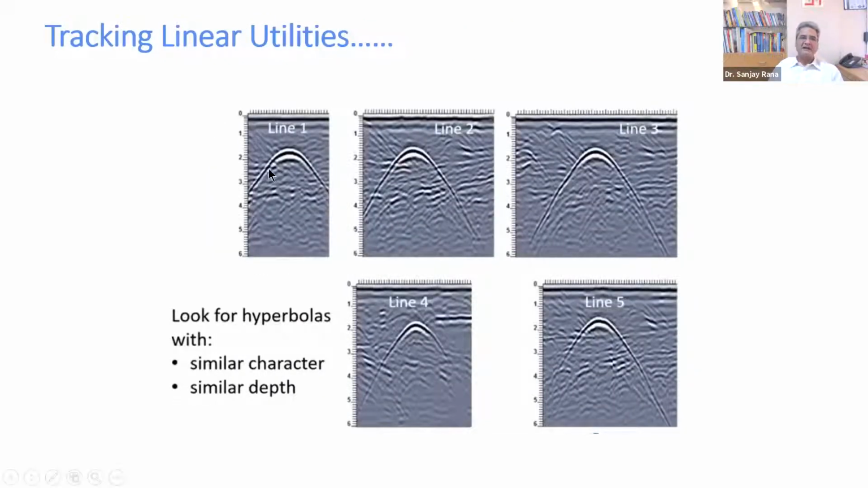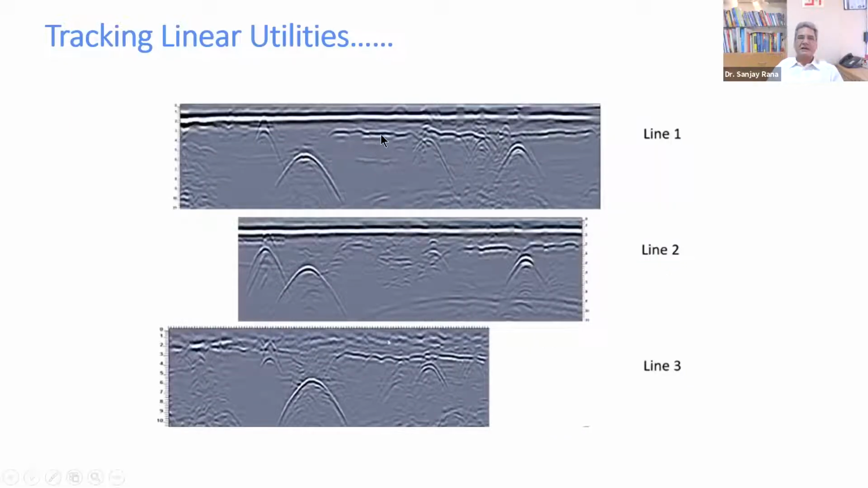How do we do it? We do the GPR line, and then we look for the hyperbolas, similar character and similar depth, and then we say line 1, line 2, line 3, line 4, line 5. We join these together to make a utility. So this is the same character, same depth, so this will become one utility, this will become a second, and this a third. This is how the entire interpretation goes when we are using 2D work with GPR. This is how we track the linear utilities.